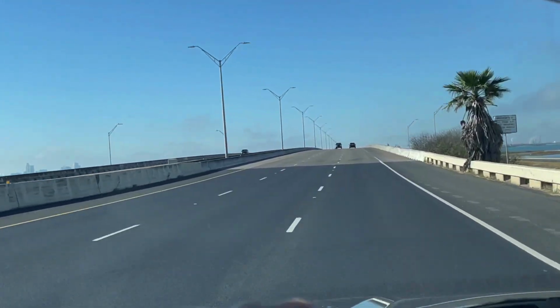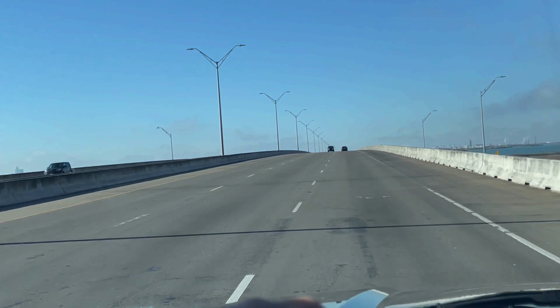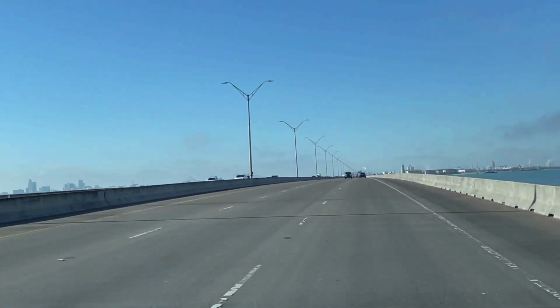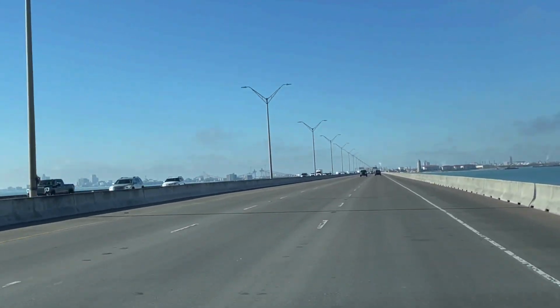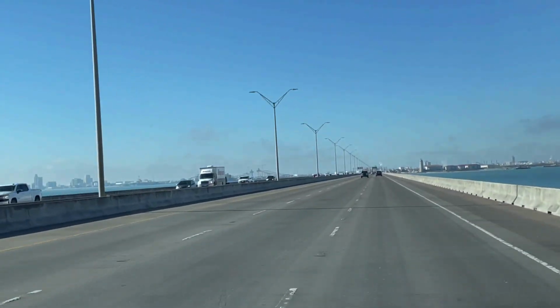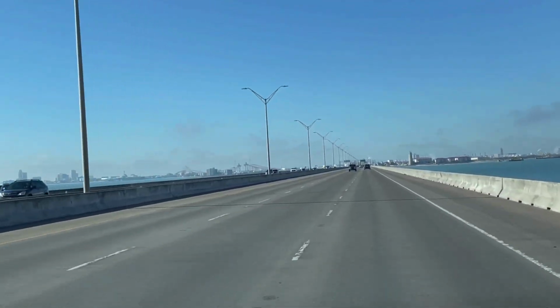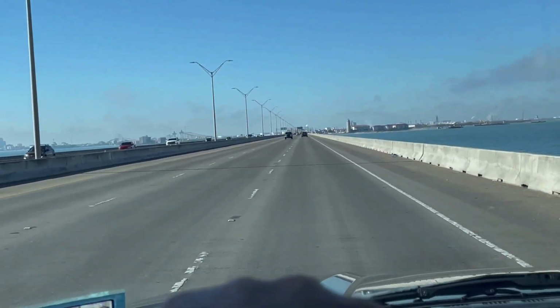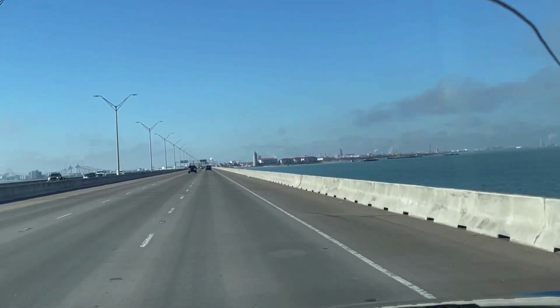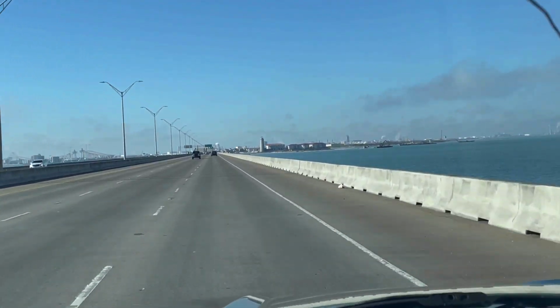So here comes another causeway. Nueces Bay on the right, Corpus Christi Bay on the left. We're coming up to North Beach. I'm going to give you a shot of the lighthouse, guys. That looks the same as it did like 6 weeks ago when we came here to check it out.